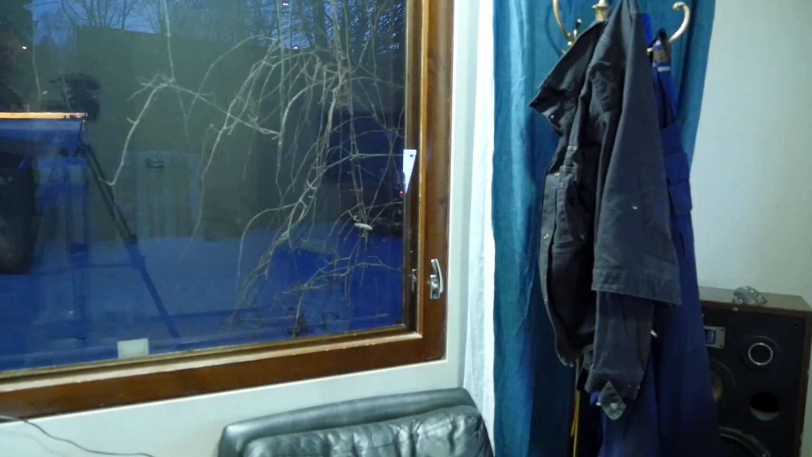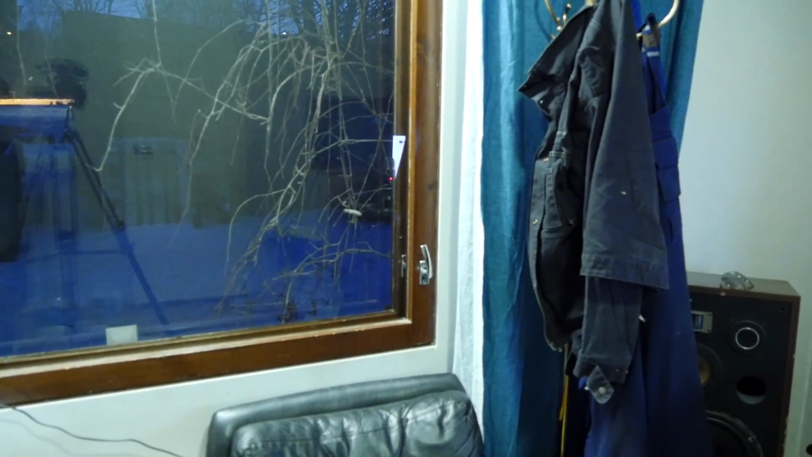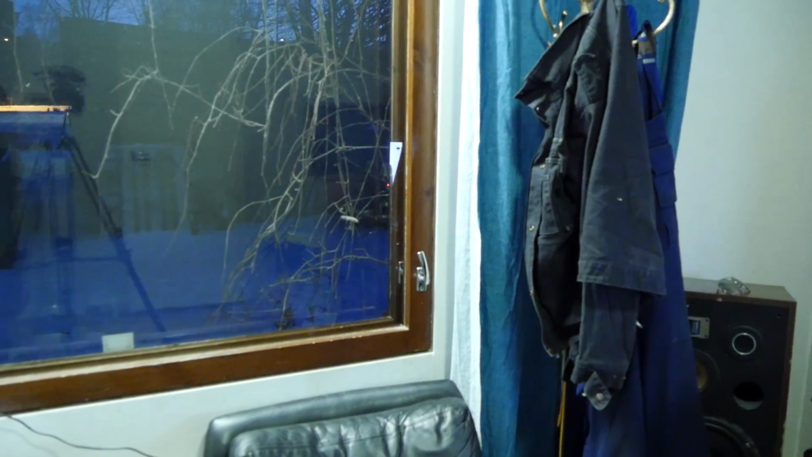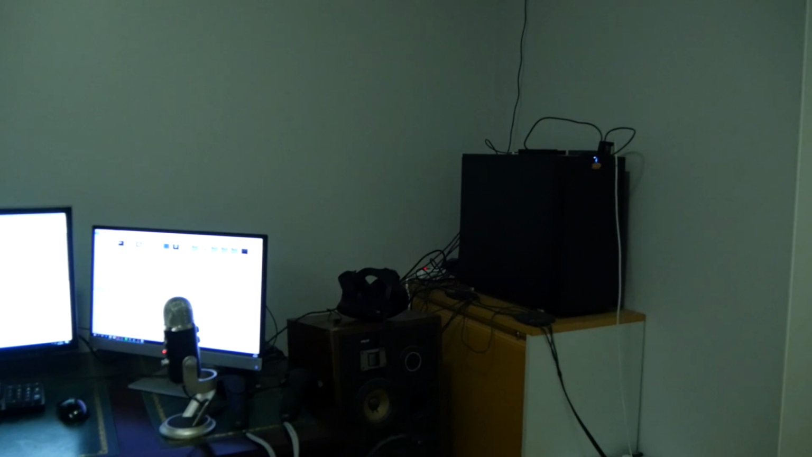I think the easiest solution is to get a long cable for your display and then use a USB hub for the keyboards and stuff like that. So you just have to get the power out, the display line and one USB connection. And that covers almost everything that you use with a computer.